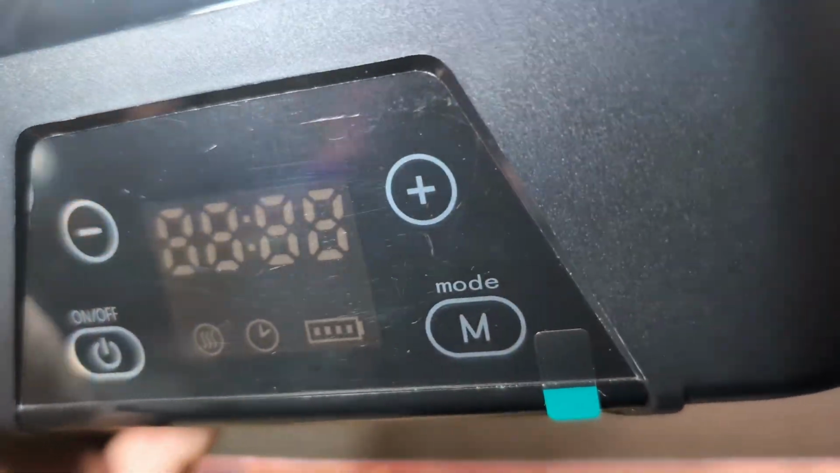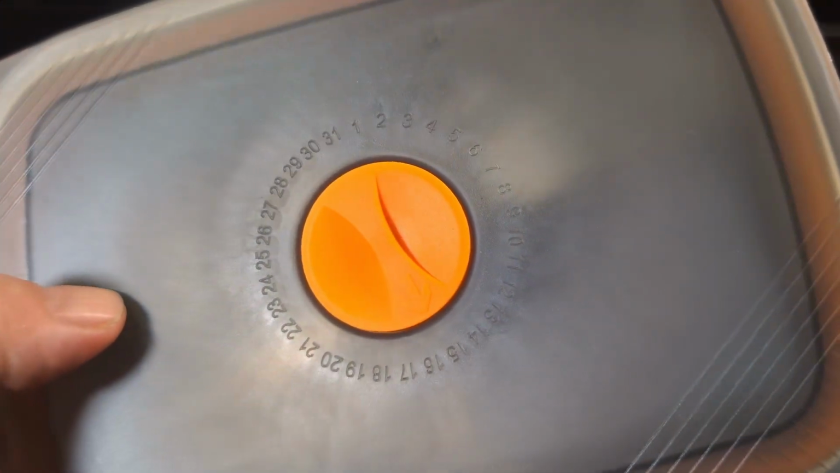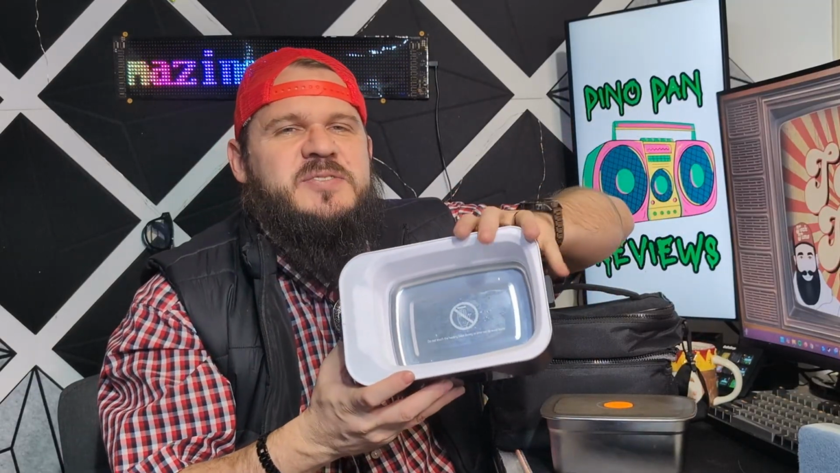So you're going to have the lid here with the snapping down sides on it to hold it on. And then you're going to have that stainless steel tub, and that's going to have a lid on it as well. And then this lid is going to have 31 numbers on it, so you can day dot it to the day that you package that food. And then also you got the bottom in here, and this is amazing. This is your heating element, and this is just fantastic with how it works.